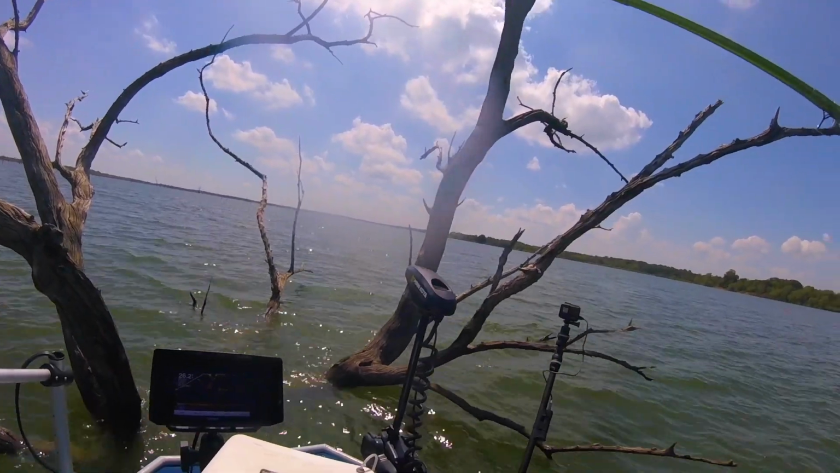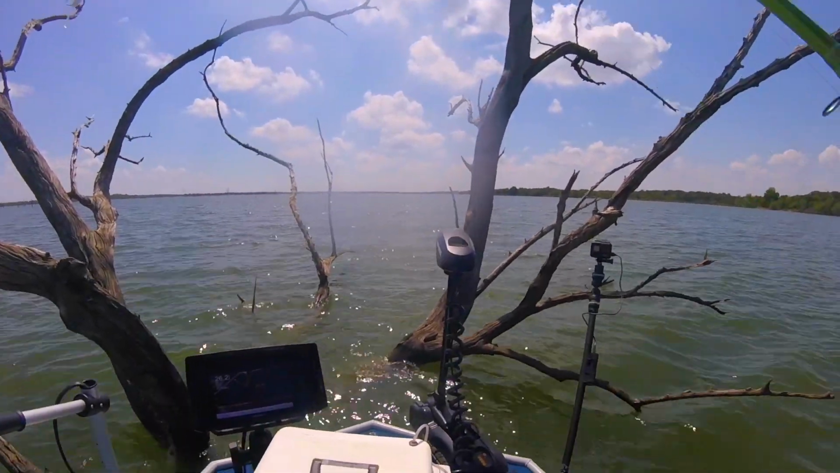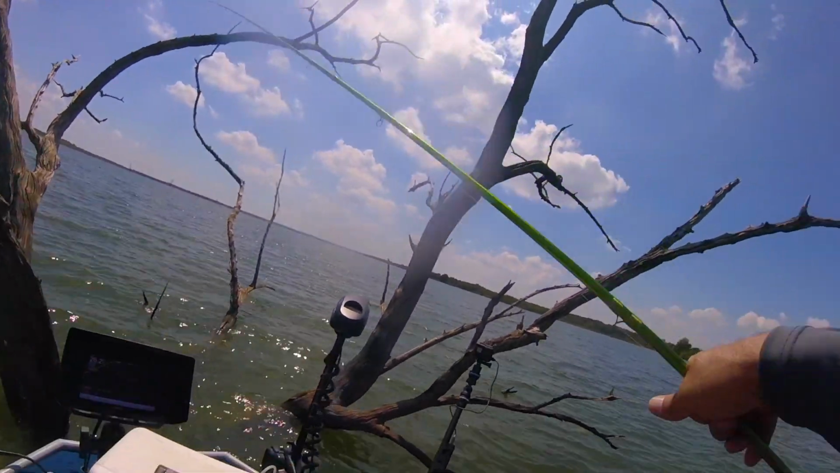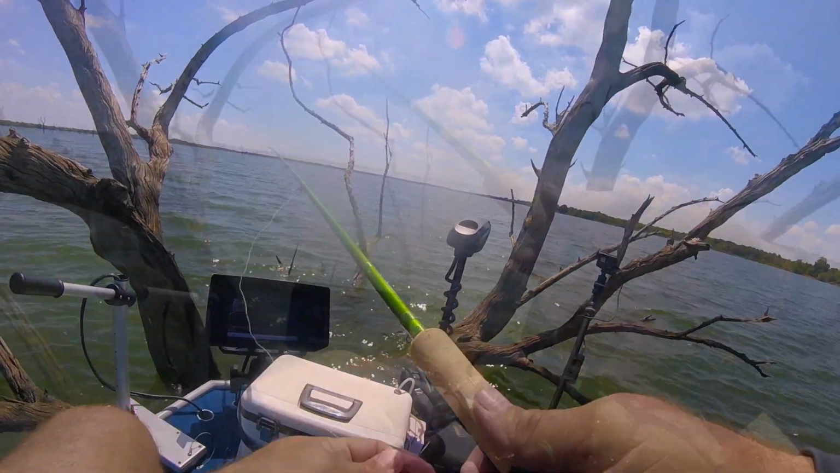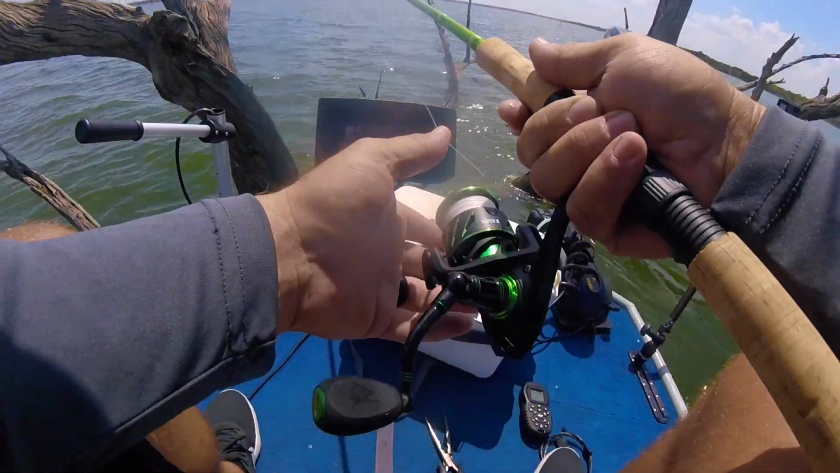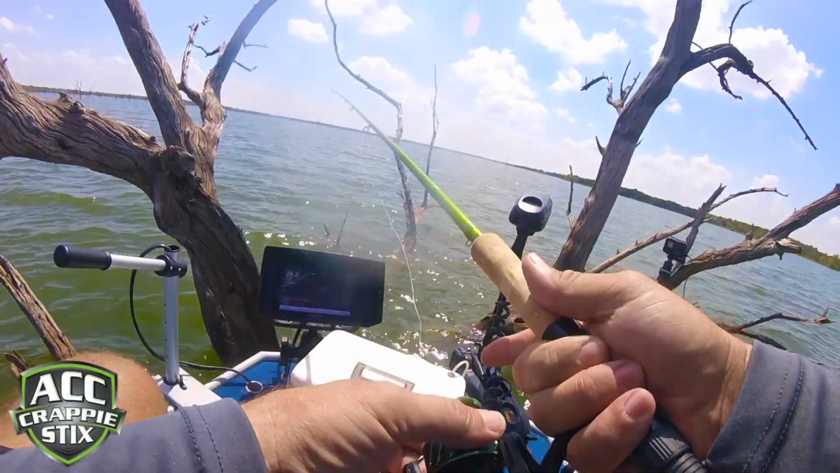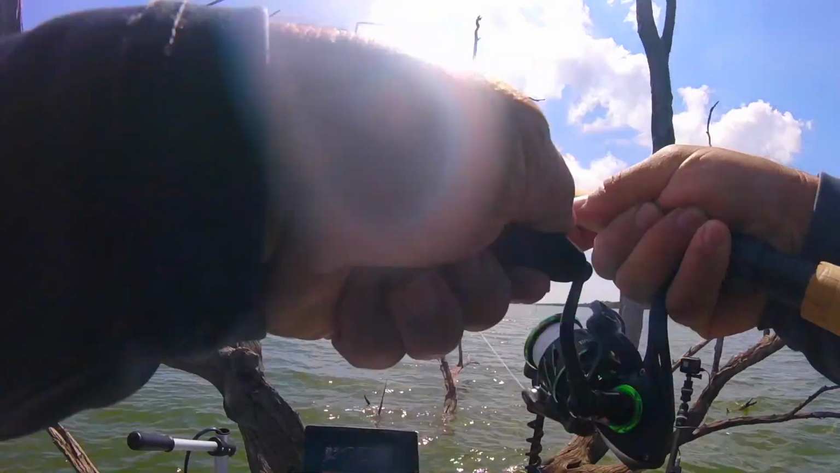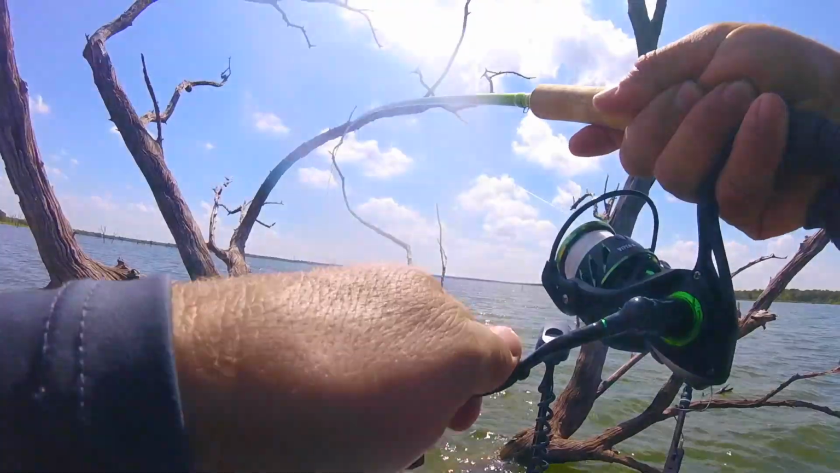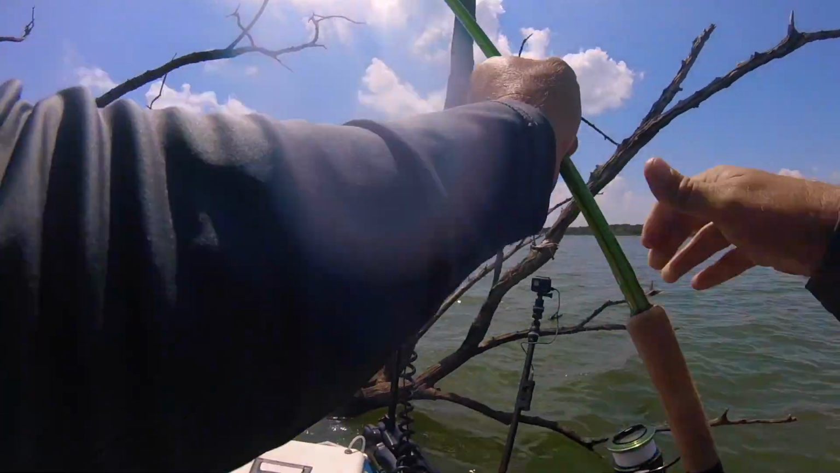If you guys thought it was time for creek fishing, you were wrong. It ain't time yet. Alright guys, I'm fishing today with an ACC Crappie Stix, 12 foot, with a Piscifun Viper II spinning reel. Got him. Oh, nice. Nice keeper.